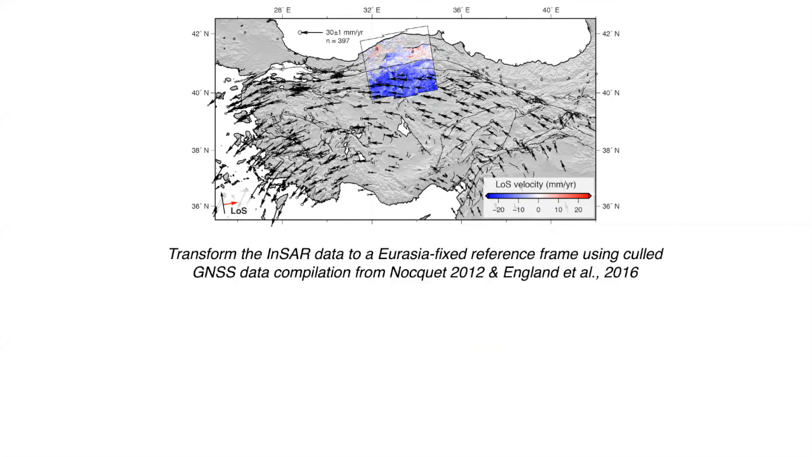inversion. The other thing to note is that because we're processing in these LiCSAR frames, the reference point for each velocity map is independent for each frame. So the next thing that we do is we transform these velocities into a Eurasia-fixed reference frame using GNSS or GPS data. In this case, it's a compilation from Jean-Mathieu Nocquet and Philip England. These velocities tend to have significantly lower errors than some of the other data sets that are available out there. So this is the velocity field that we're using to tie the LiCSAR frames to a Eurasia-fixed reference frame.